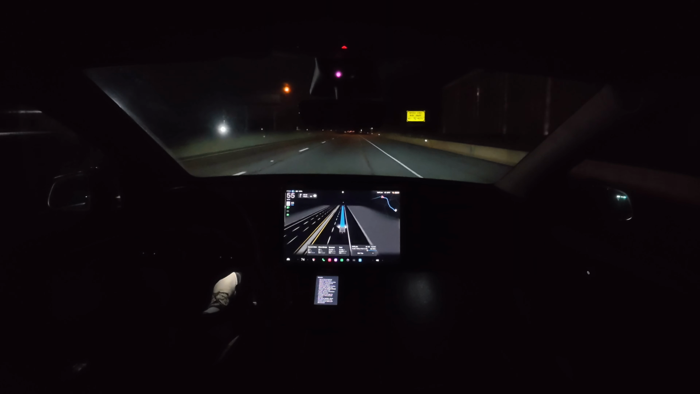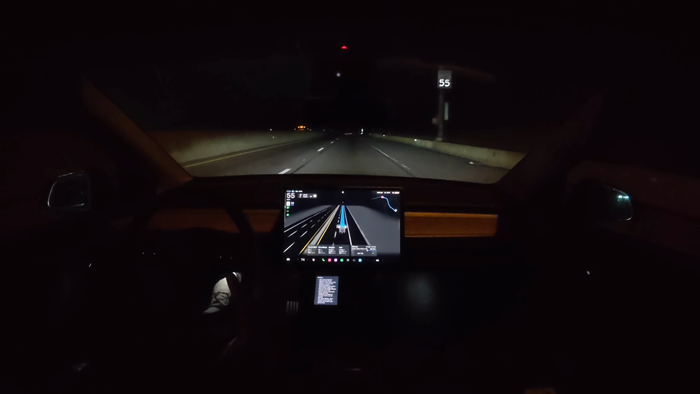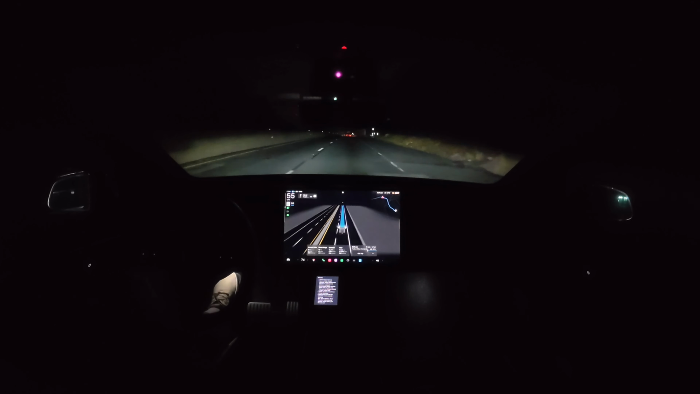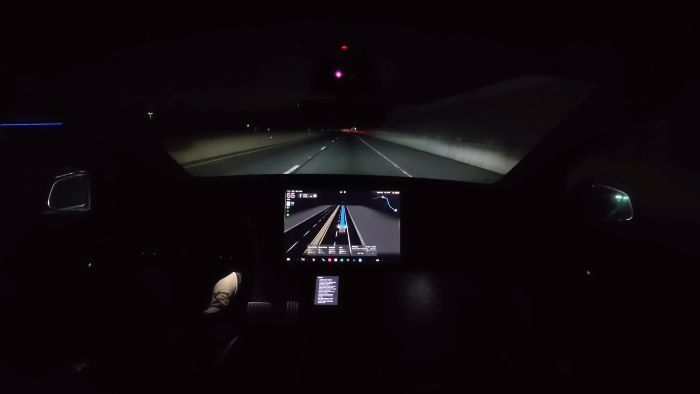Now look, in this scenario, it's cool. There was nobody to my left, there's nobody behind me. We're in a fairly open area here. But back there, if there was a really tight, congested area, and at the last minute the car tried to merge over because it had no more lane, I mean, that's a little bit of a dangerous scenario.